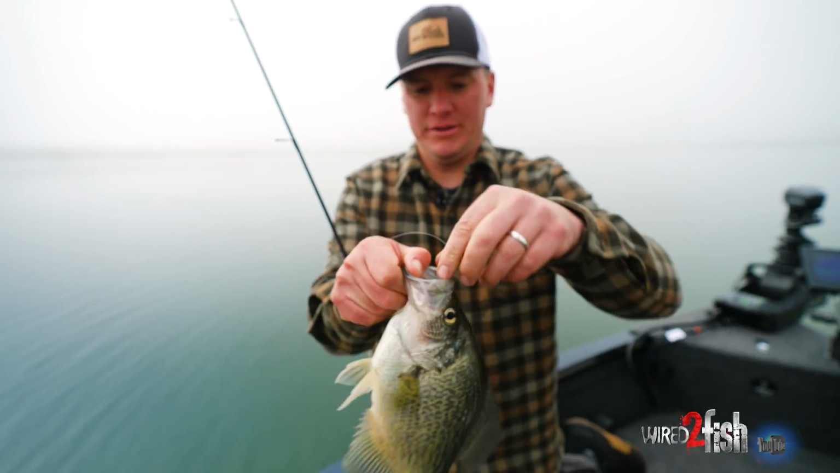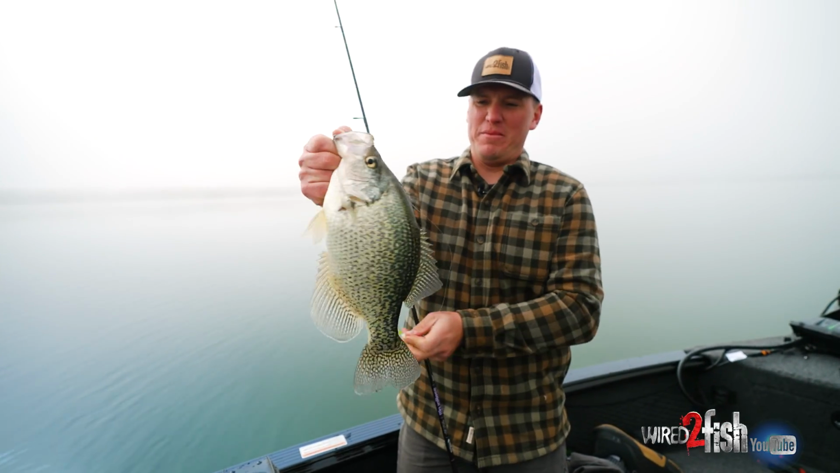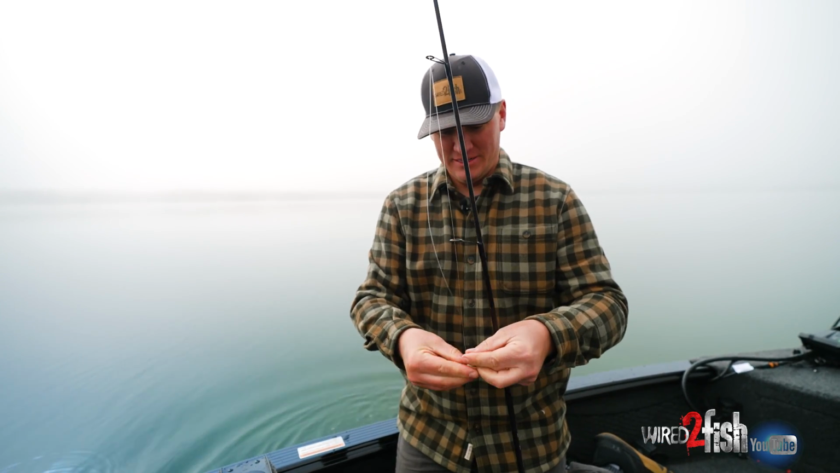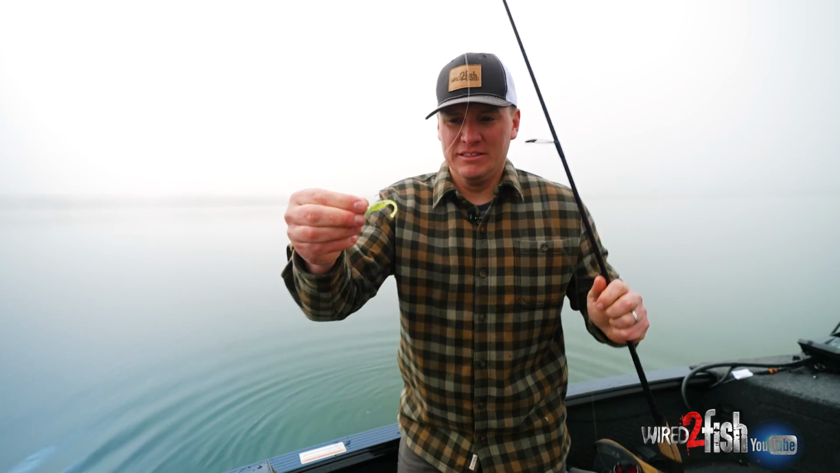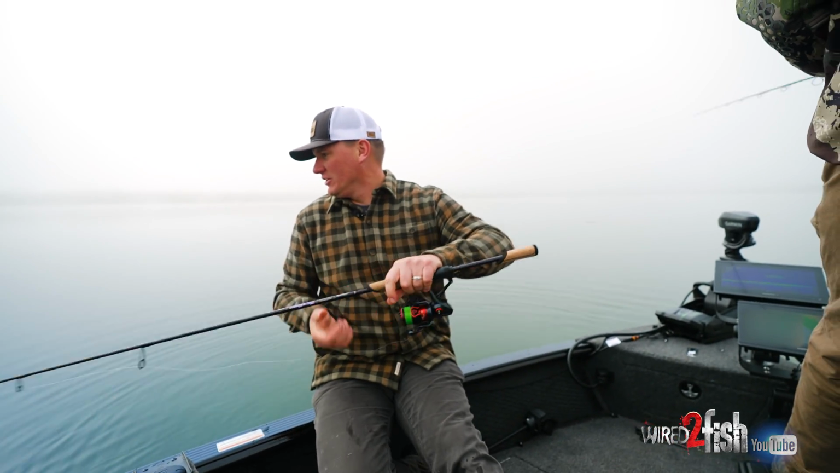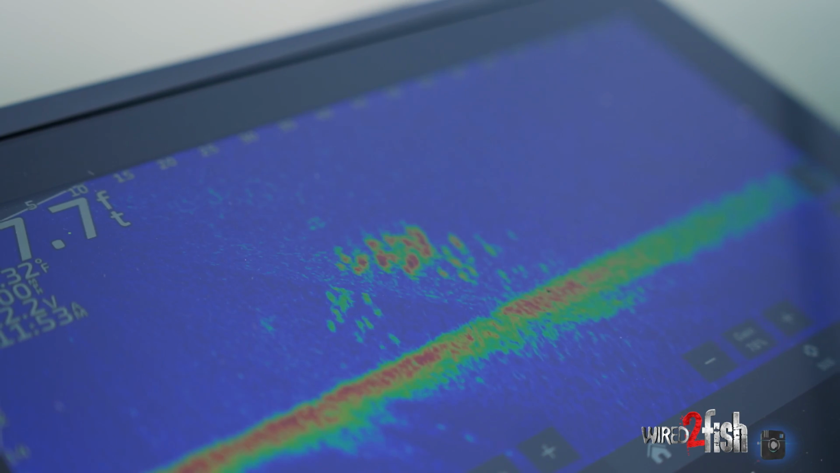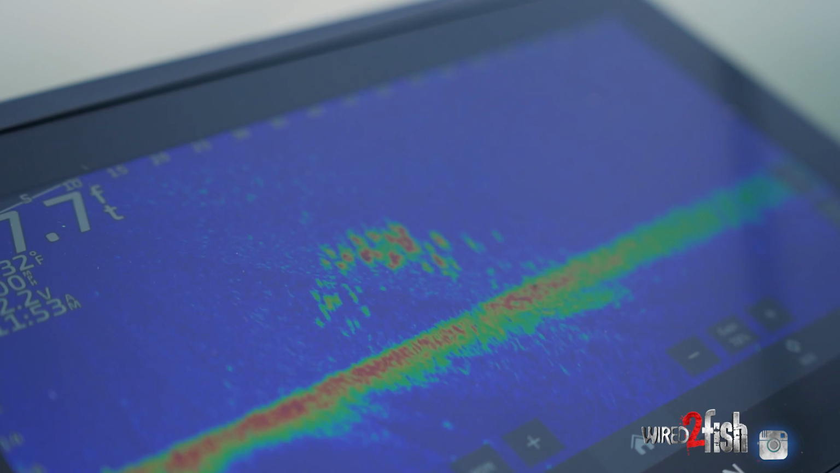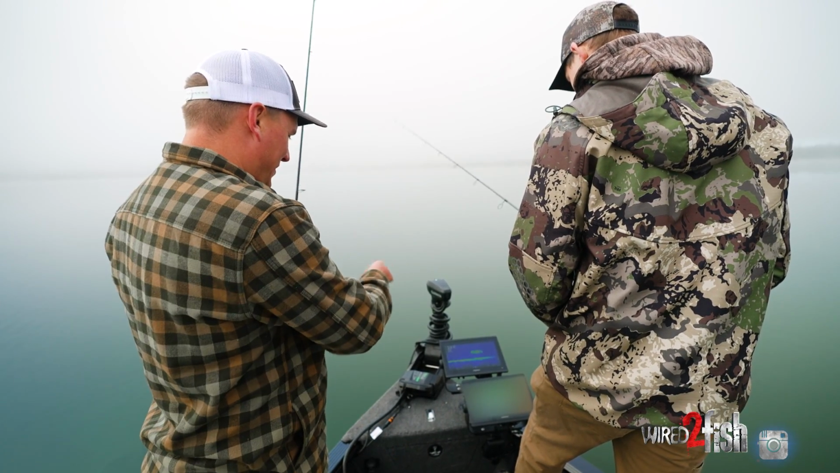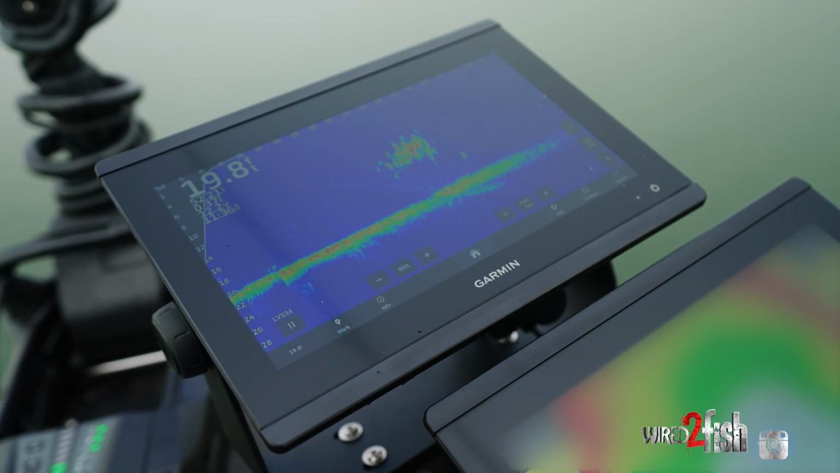I love coming out here and doing this. Fall is just so much fun. We might put a couple of these in the box for a little bit of a fish fry later, but it's so fun to come out in the fall when you have a nice day and catch those fish. It's just so fun fishing off the front of the boat. You know, with this technology, I catch one, I can take it, unhook it, and Brandon's back up here staying right on them.